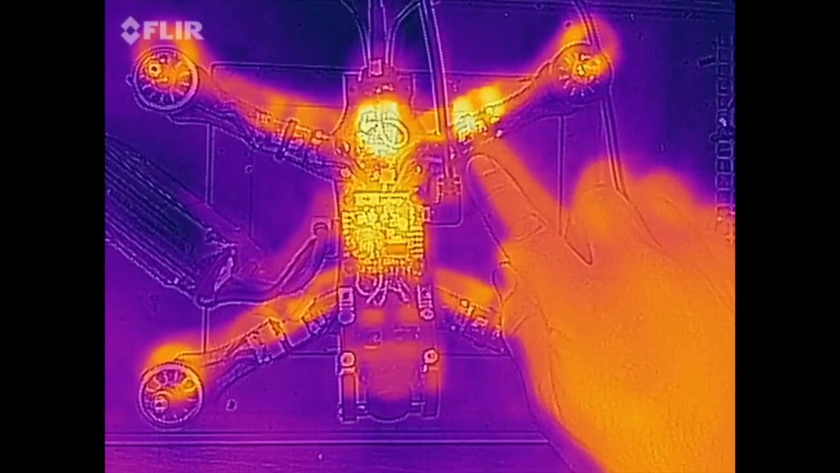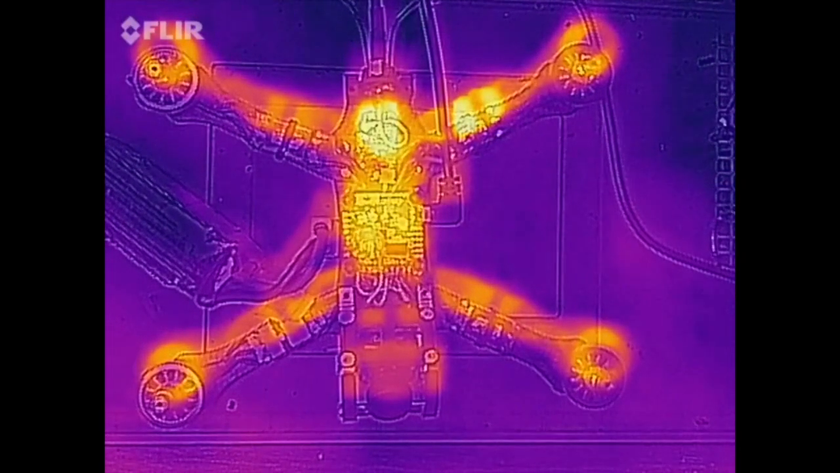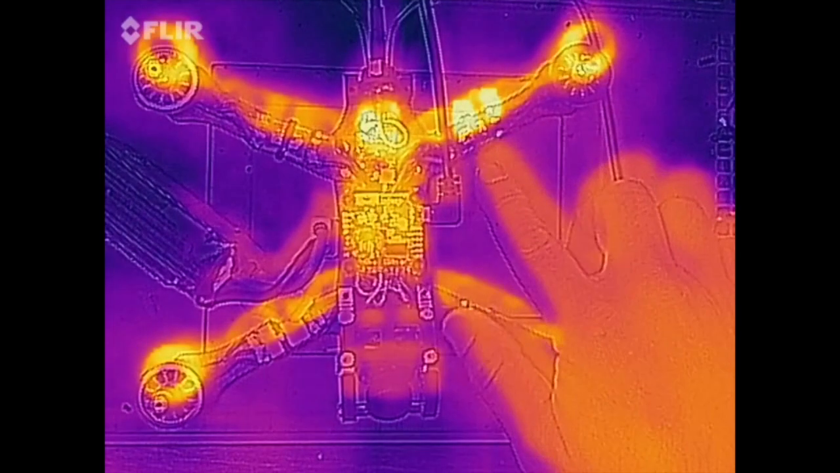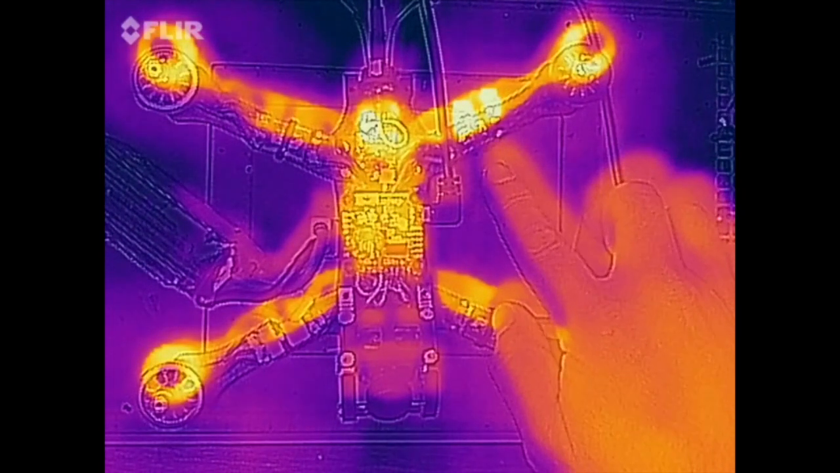This is the one I'm interested in just here, and you can already see it's starting to heat up more than the others. I'll push that up a bit to 1500. So again, it's quite evident that that one's hotter than the rest.